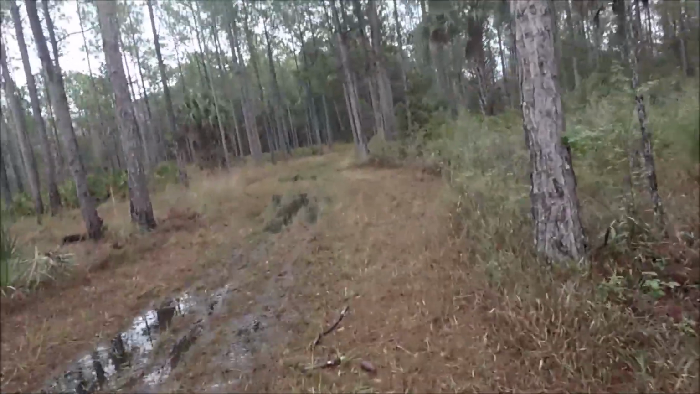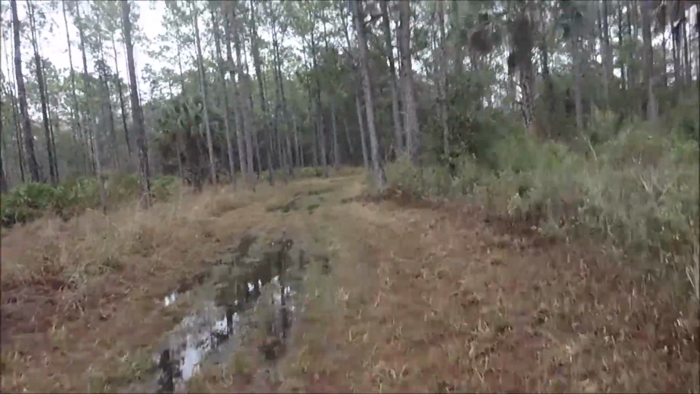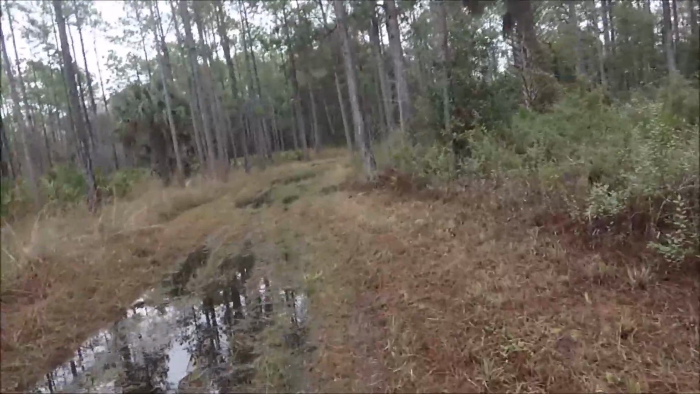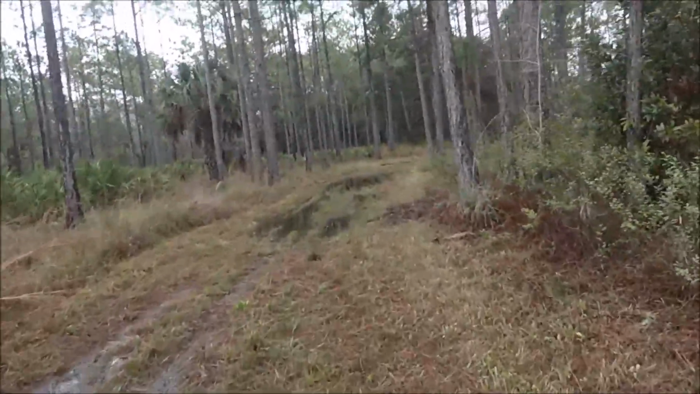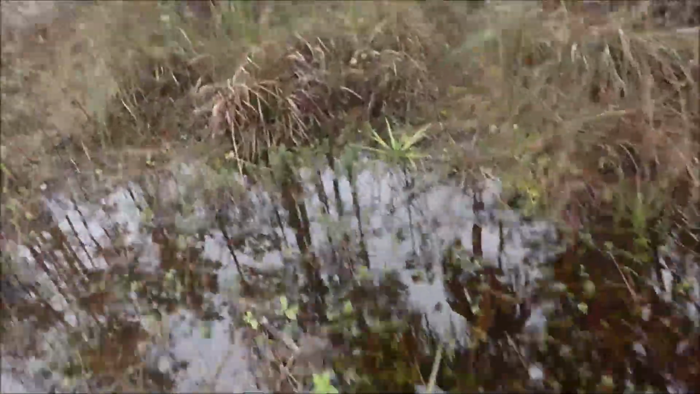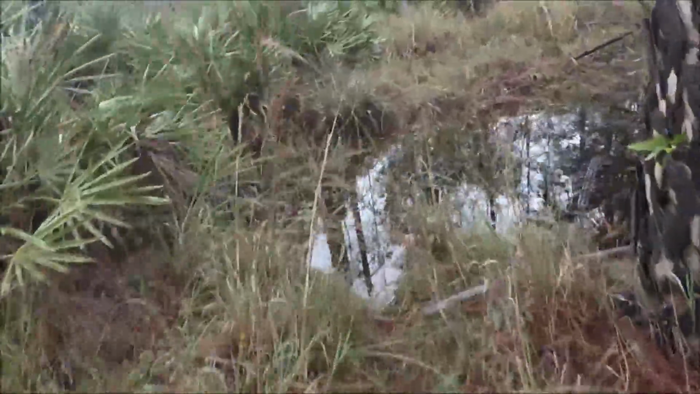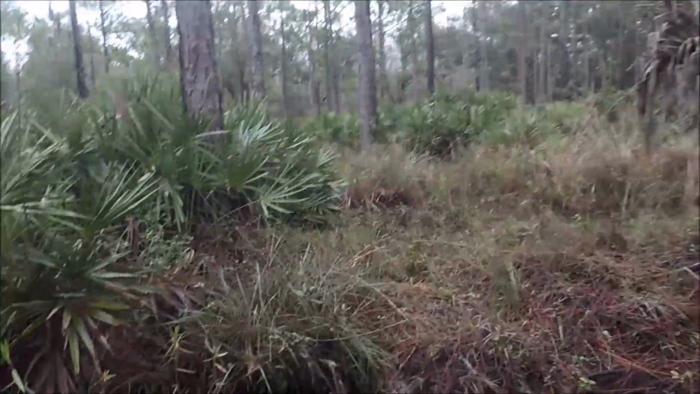If you're going to do any kind of hiking in Florida, in any of these wilderness areas, you're going to need some waterproof footgear, and it should be comfortable. It's pretty wet. Glad I got my boots today. You just want to be careful you don't step over the tops of them.